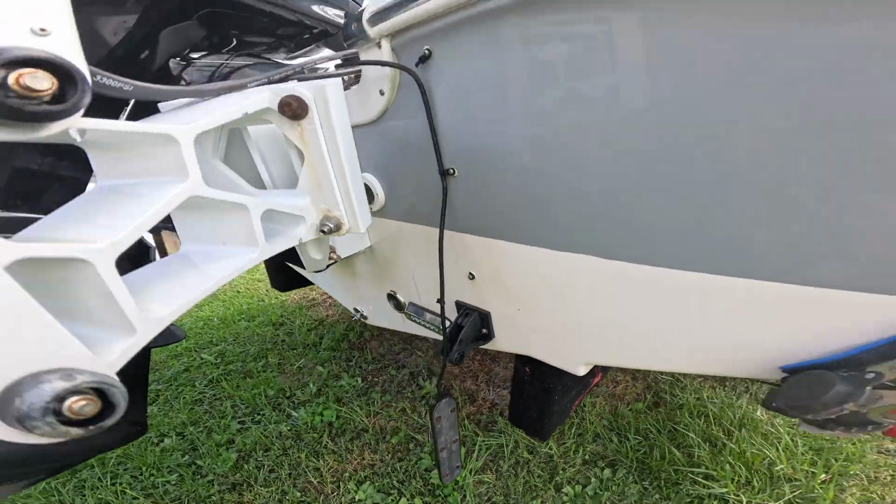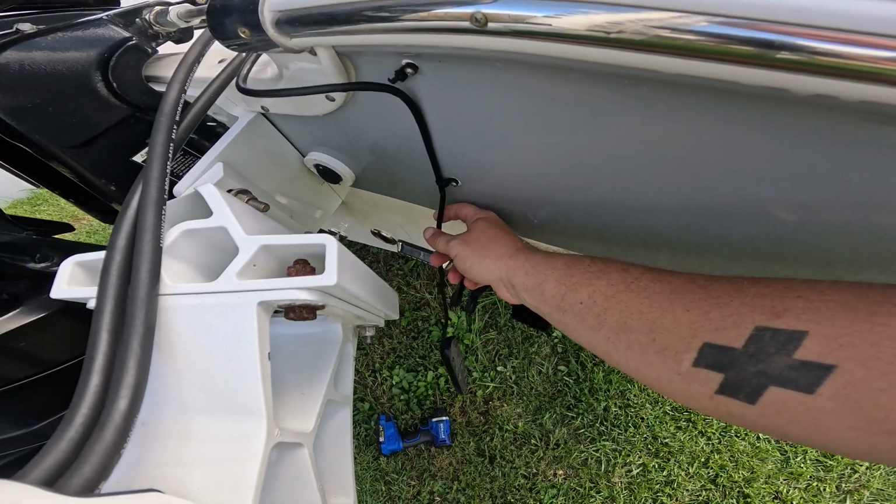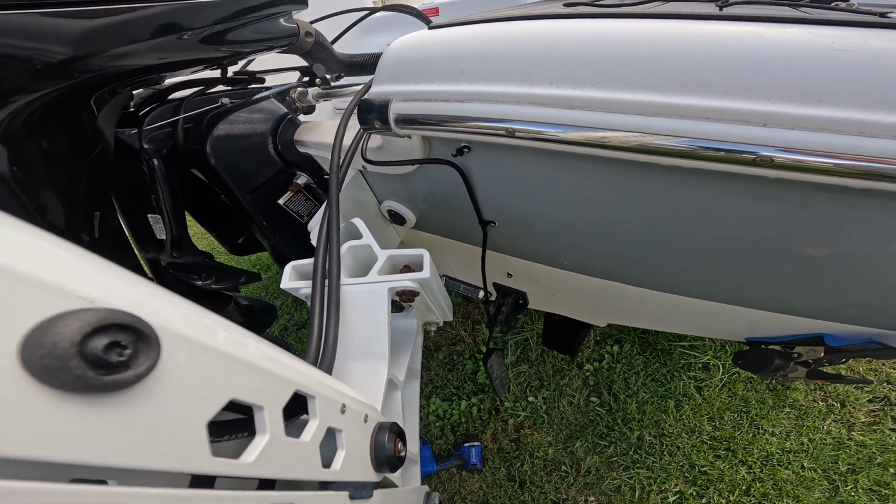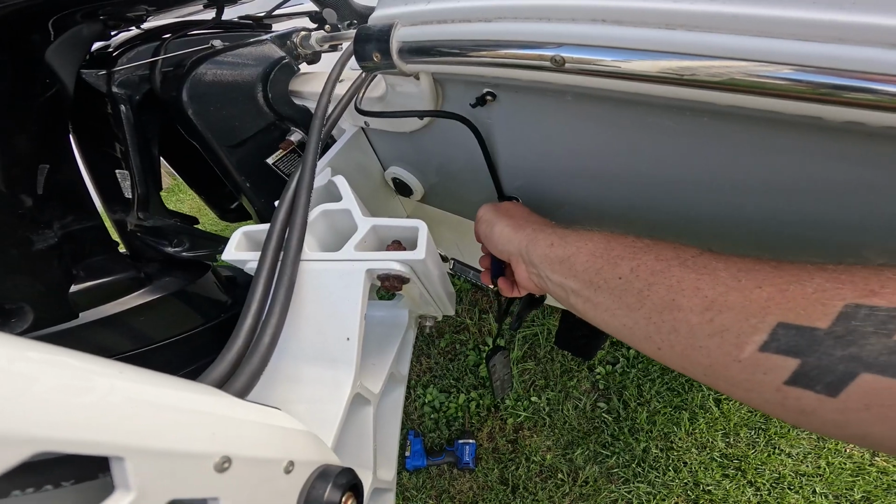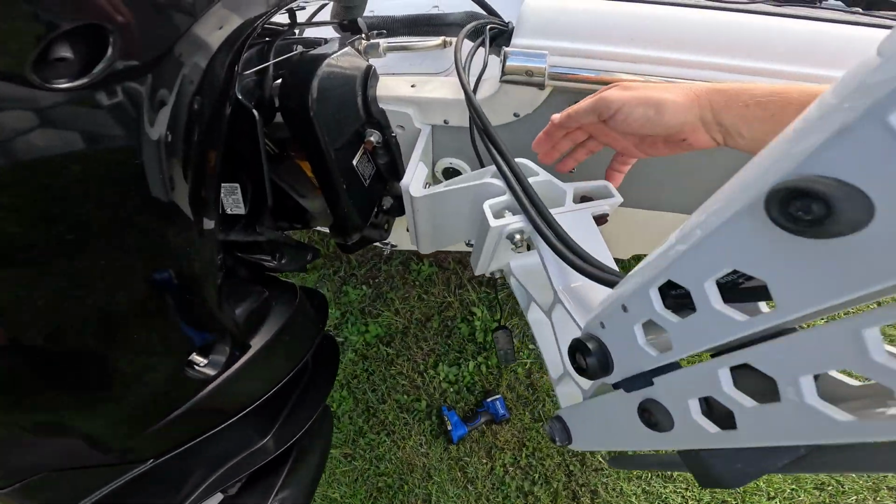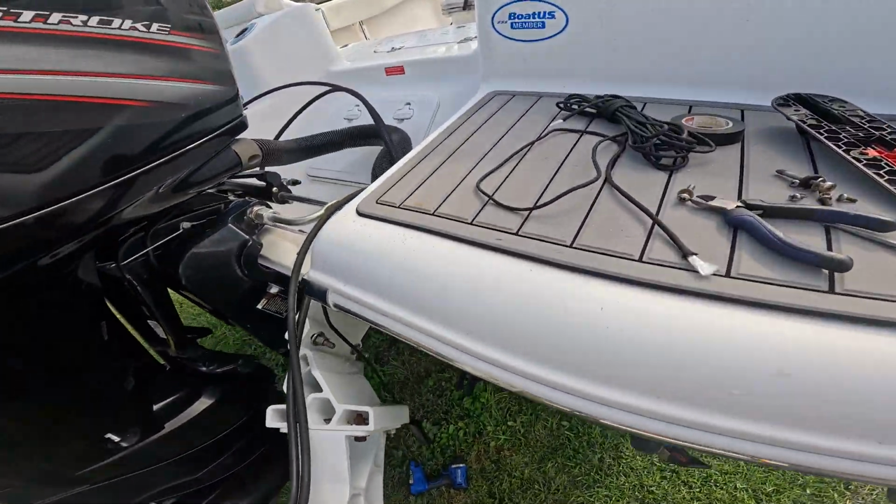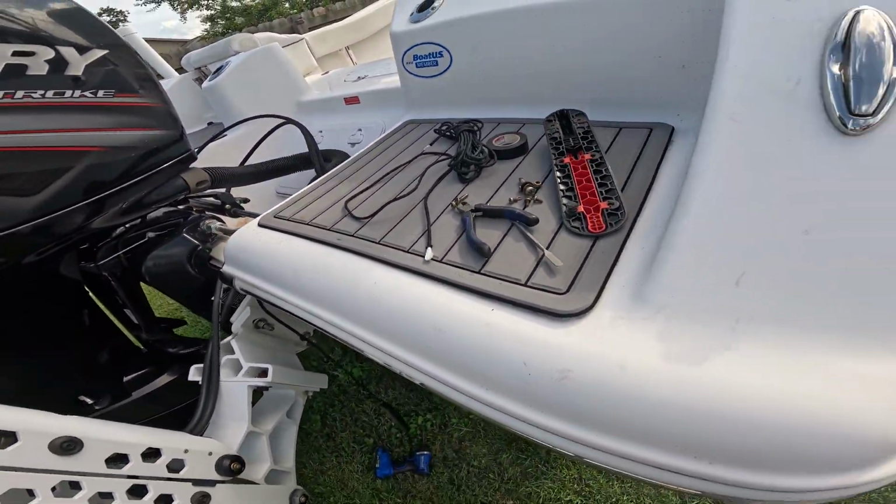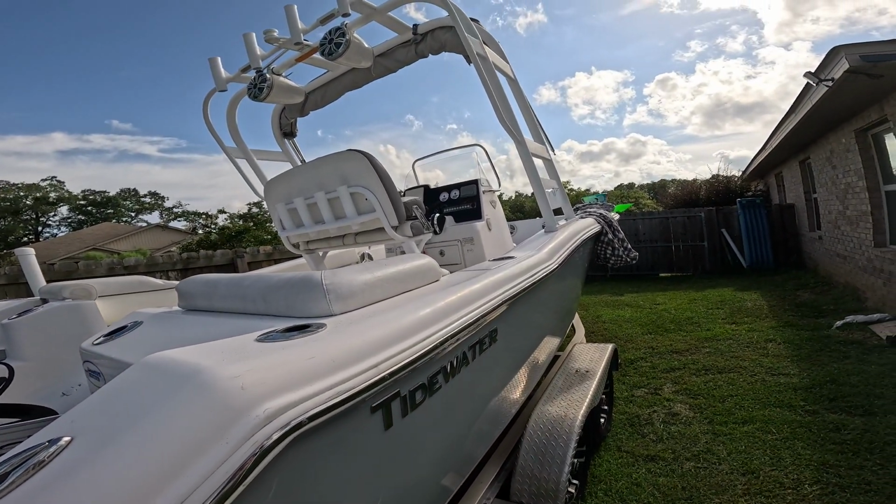I'll show you. So here's the wire situation. Gotta clip that one off. Wire cutters. I'll have to get some screws on these. But now I gotta get this from here. It goes into that bilge area, into a pipe, up into the console. So let's go take it out from the console real quick.